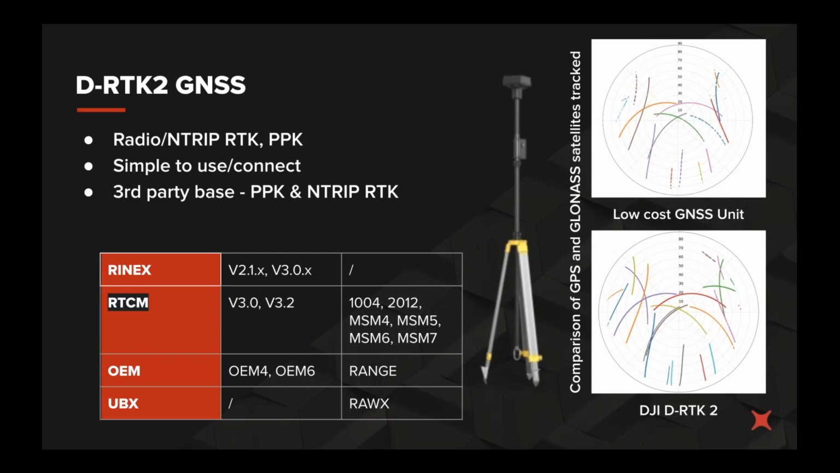The DRTK2 just communicates by normal radio connection to the M300. You can use an NTRIP connection with the DRTK2 and the M300, and you can also process with PPK. That's something that DJI Terra does all itself. It's all just one push button. There's not really any requirement for you to do anything special. It's basically just drag and drop the folder onto your computer and press go on DJI Terra. So the DRTK2 itself is super easy to use and connect to.